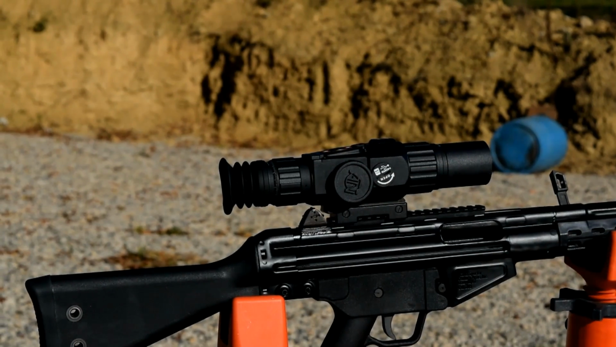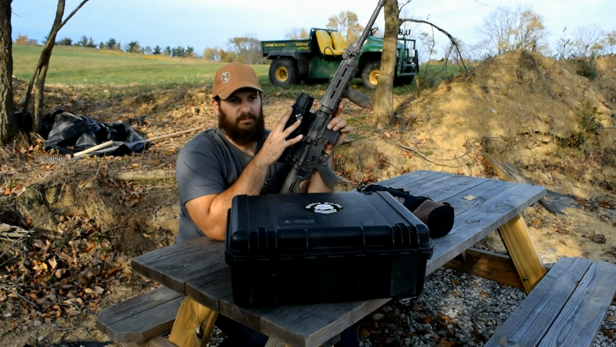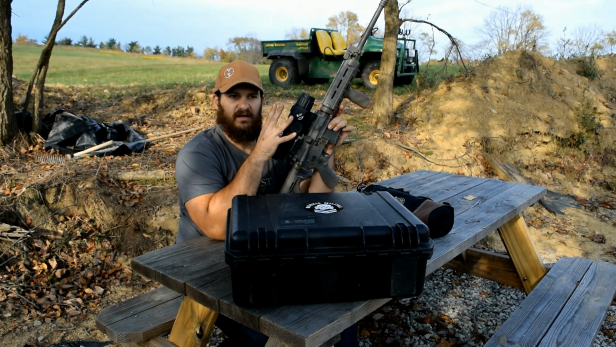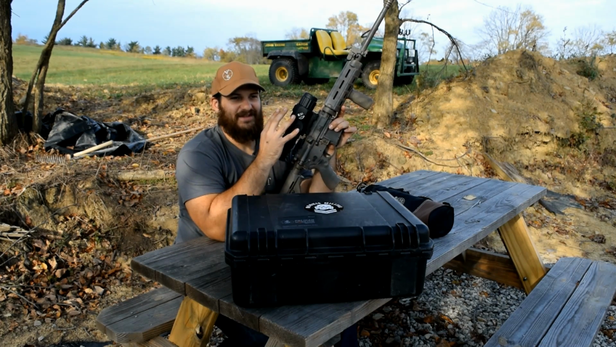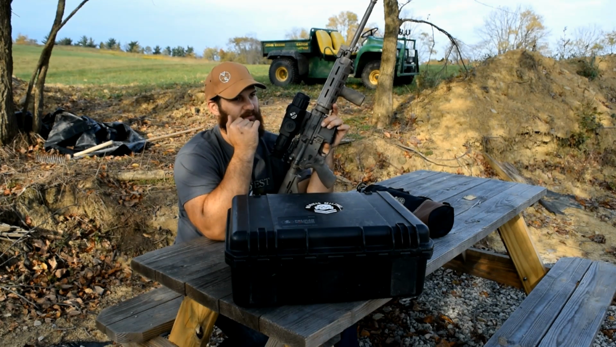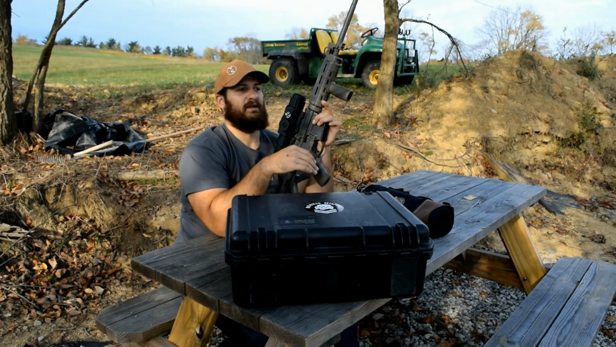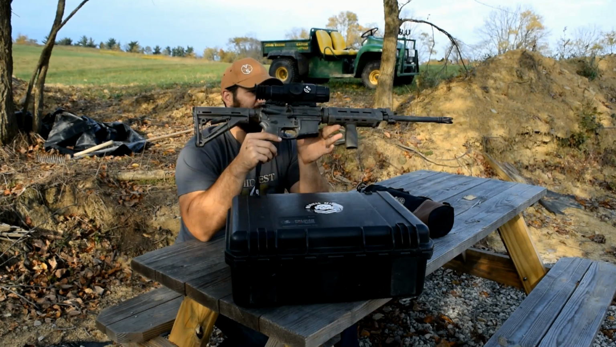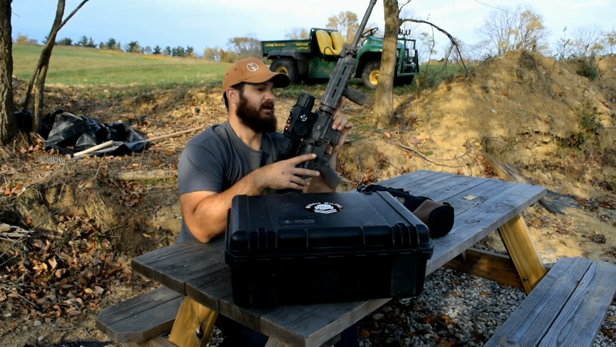I would see perhaps the best application for this particular sight would be on a dedicated hunting rifle of the AR-15 variety that is a short-barreled rifle. So I would suggest if you've got an SBR out there with a chopped-down barrel, to go ahead and mount something like this on it for your nighttime hunting purposes, perhaps even suppressed.